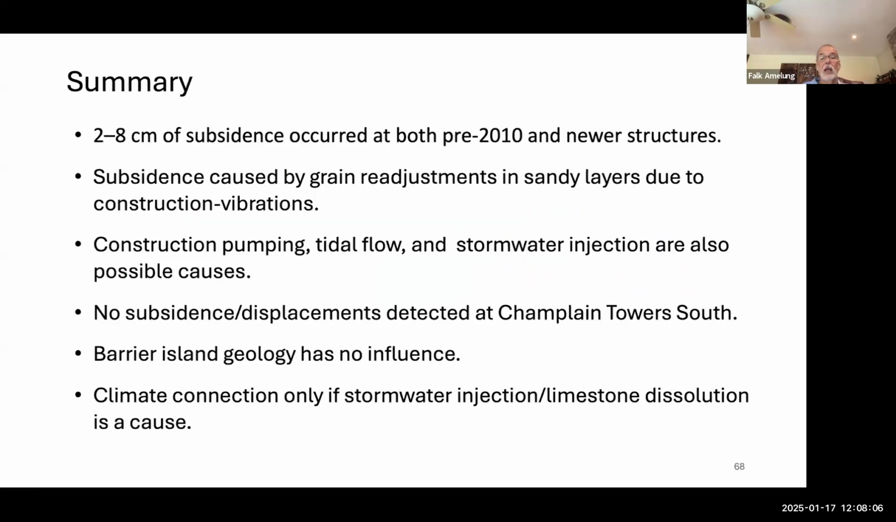So to summarize, we're having 2 to 8 centimeters of subsidence. And we do see it at quite a lot of older structures, pre-2010 structures. It's caused by grain readjustment, that's what we think, related to the construction vibrations. That is not necessarily a surprise. But then there are also other possible causes: construction pumping, tidal flow, and stormwater injection. And that really requires more investigation.